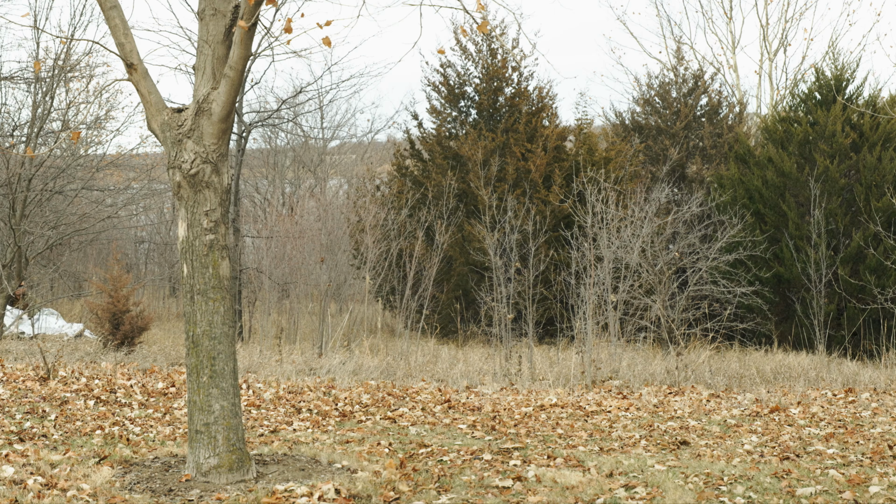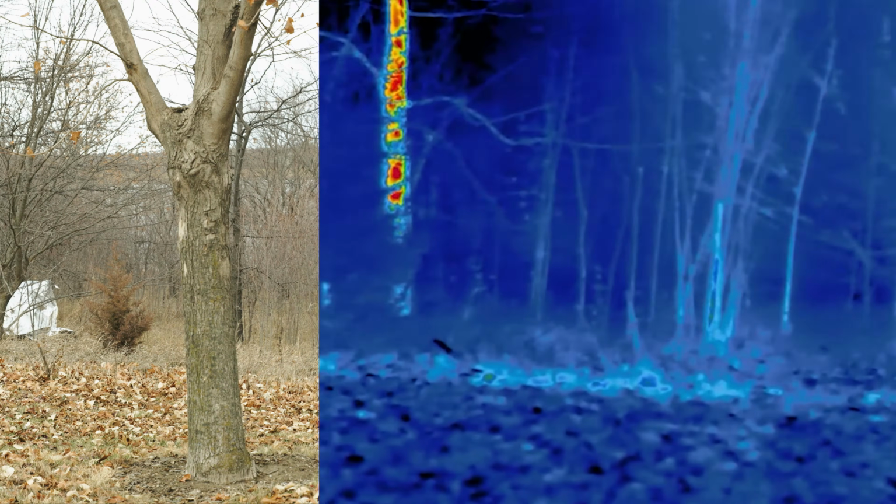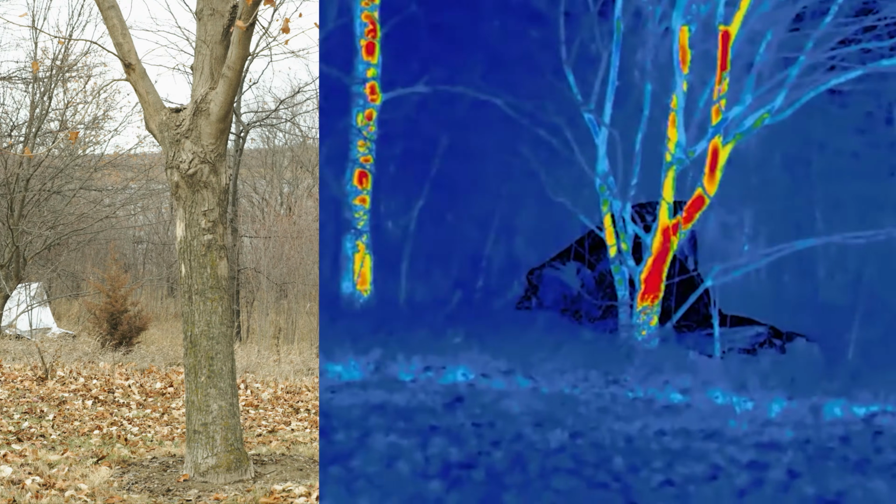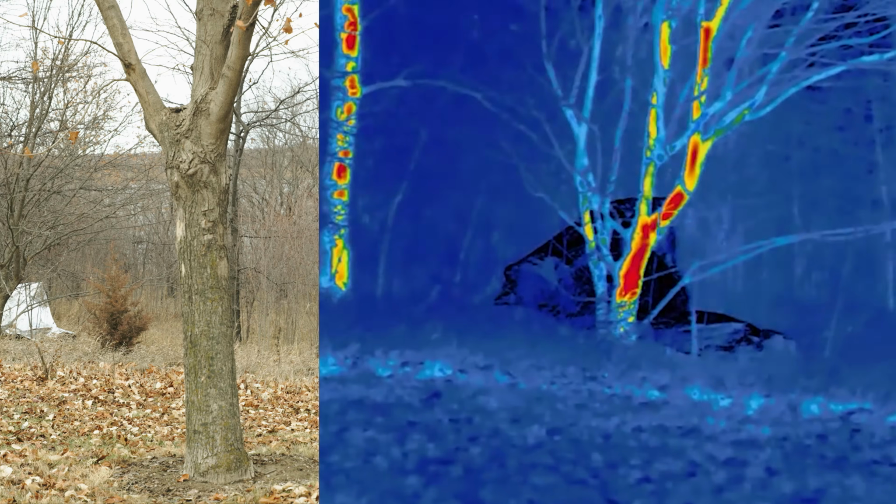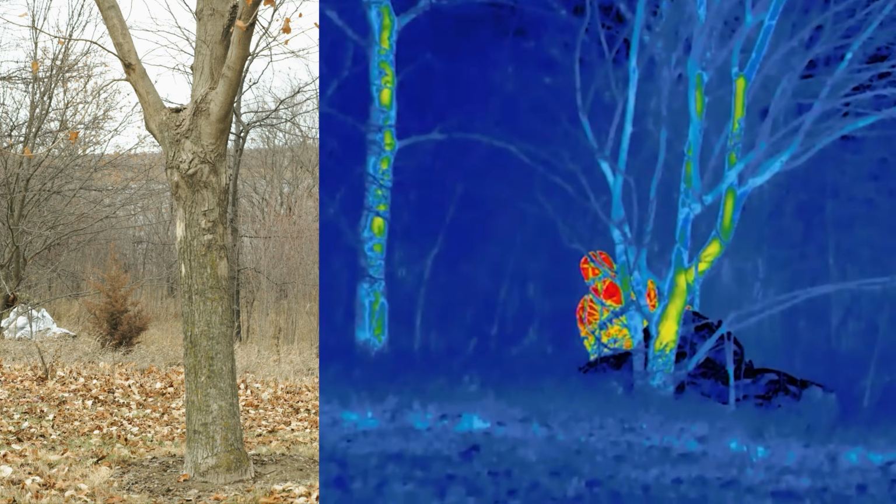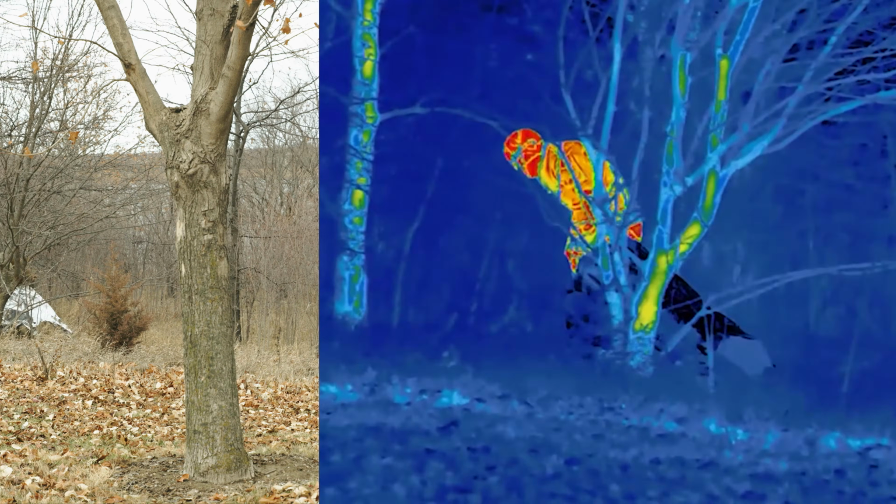All right, then our drone starts panning and looking for us, trying to see if we've somehow disappeared in the trees, and nope. There we are, a big, huge stupid bag behind a tree. On thermal, it's just this obviously black metallic thing that immediately gives away your position.